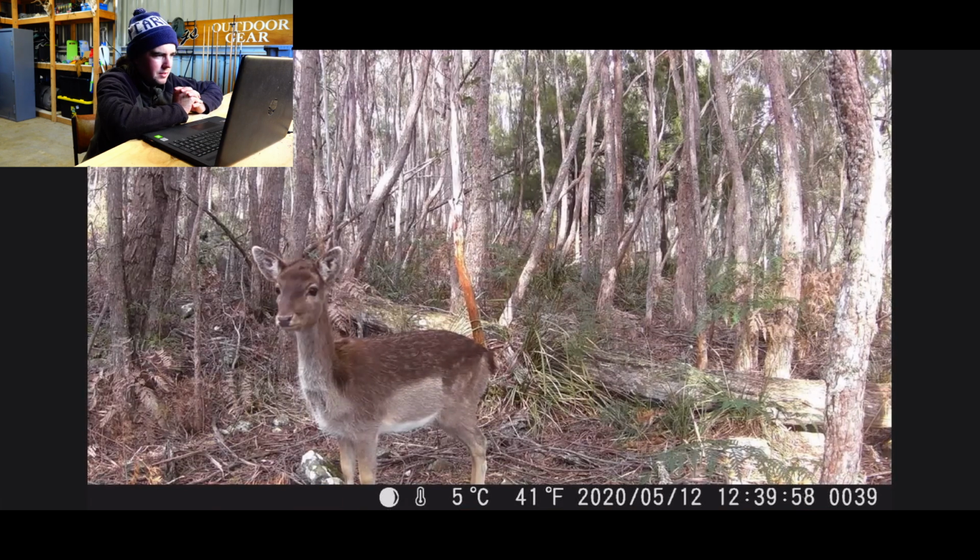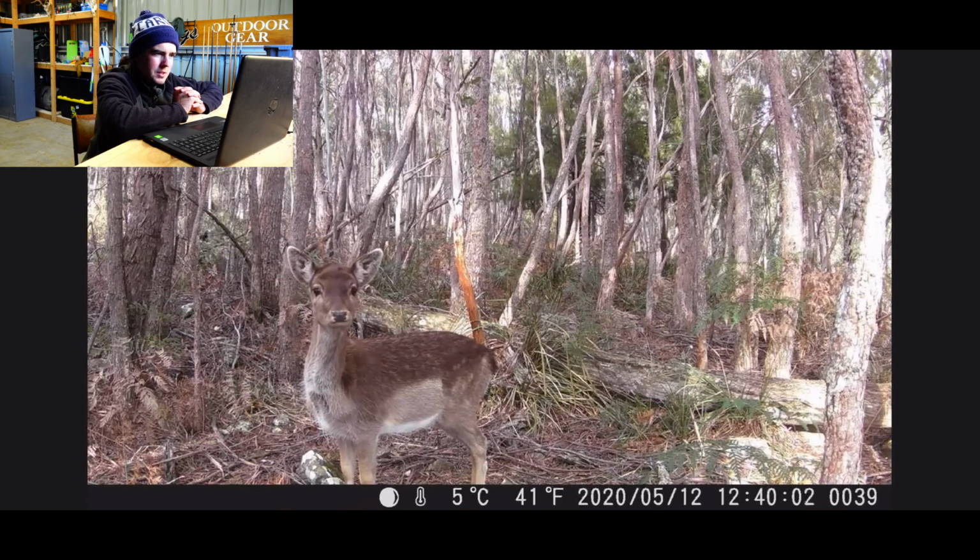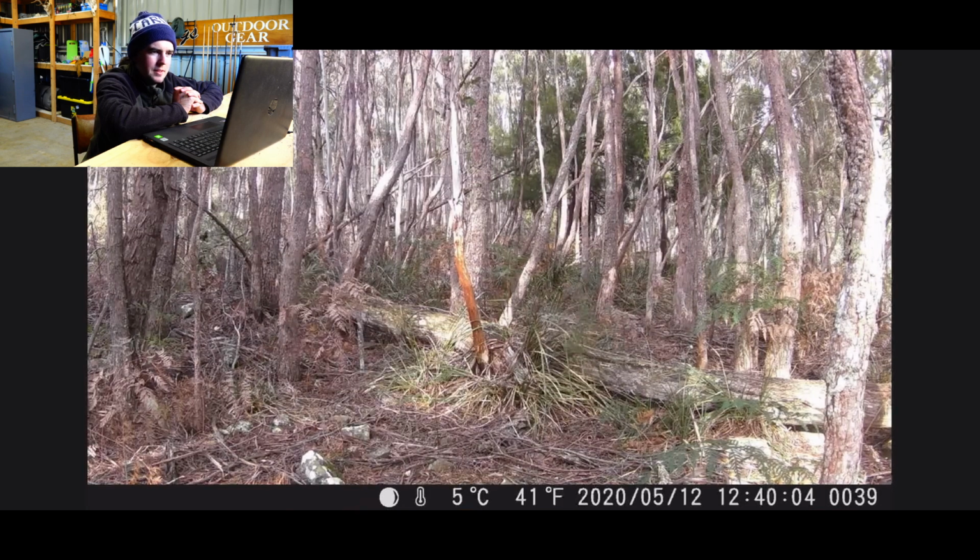Something she doesn't like there. She's doing a bit of sniffing. Maybe the camera might have beeped and yeah, there she goes. I'd say that camera probably beeped there or something, or the flash might have put her off. That's 12:40 in the middle of the day.